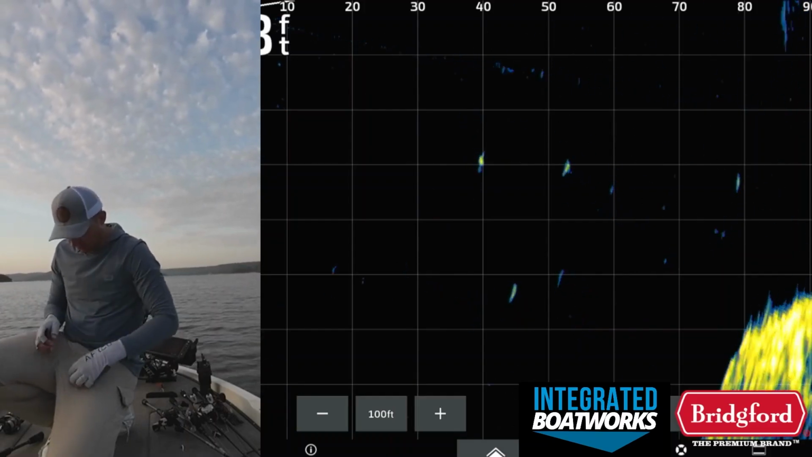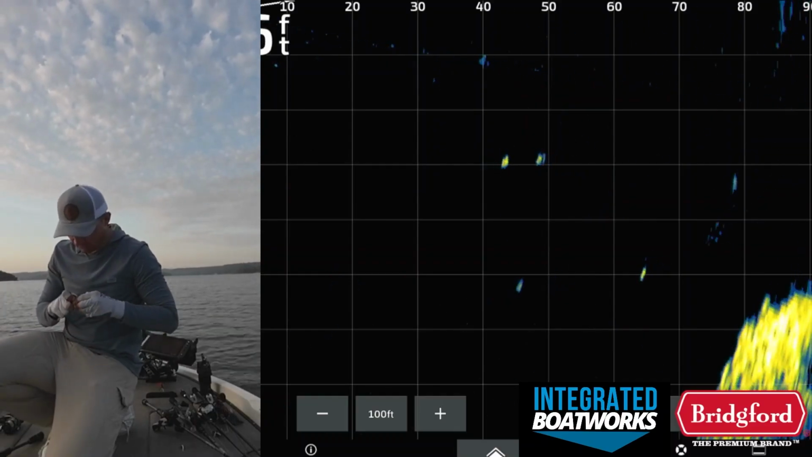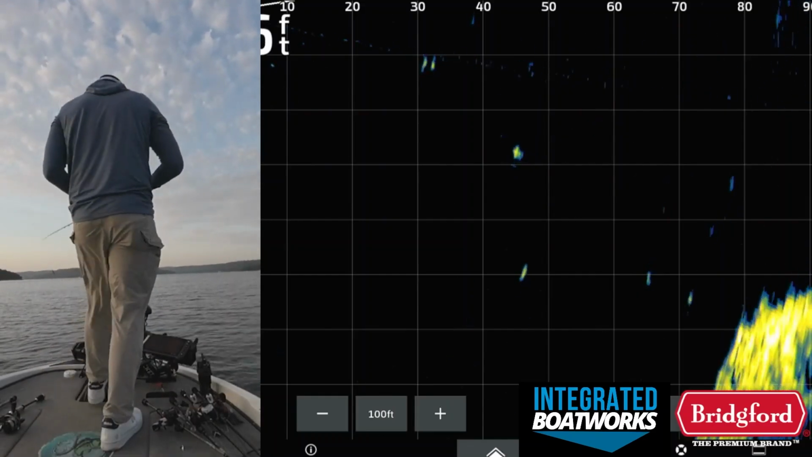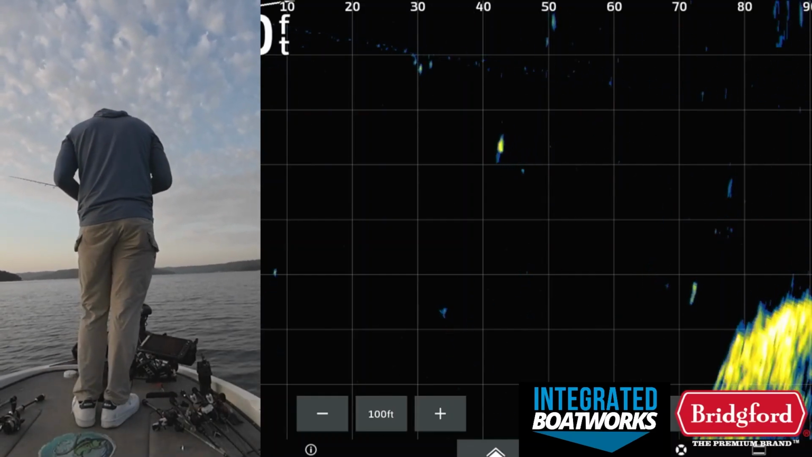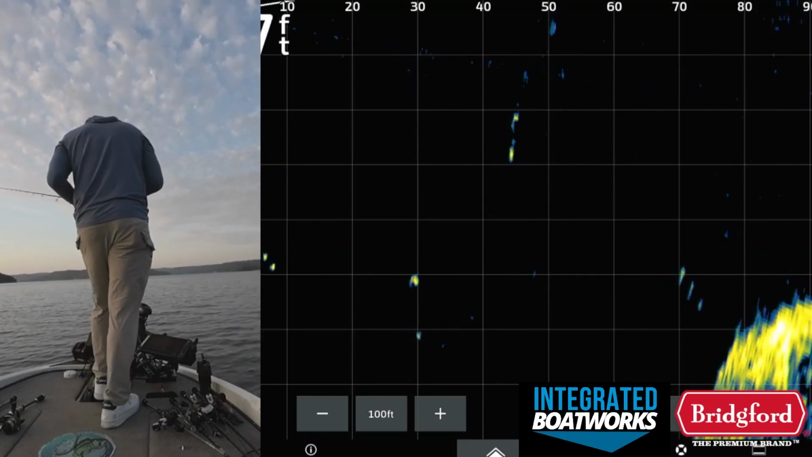Switching over to a Strike King Caffeine Shad Junior. It's another bait I've been catching them on. There's certain times of day, and I don't know if it's just going to be like here in the next 30 minutes or what's going to happen, but eventually these fish are just going to start going crazy and just sharking it. And they'll just beeline up to the surface and eat that thing.